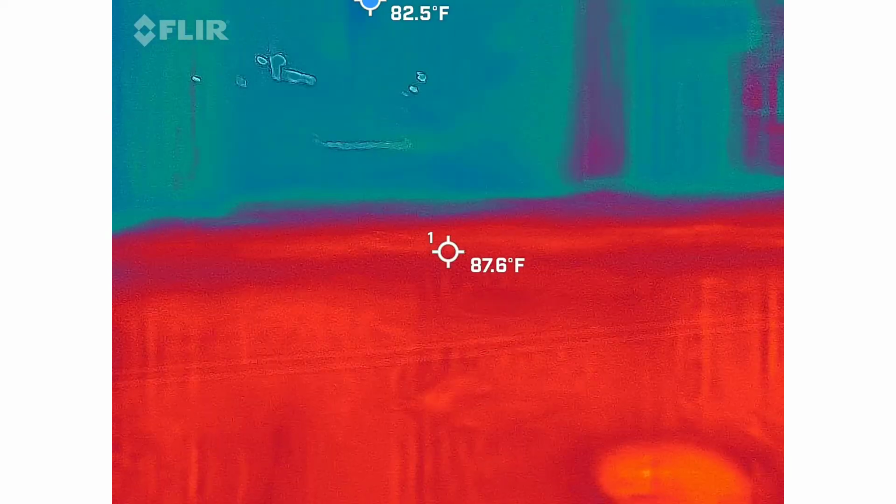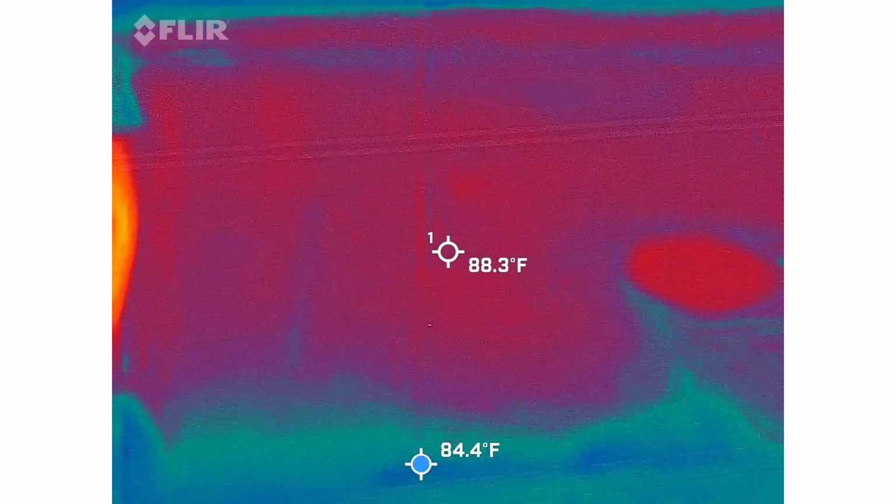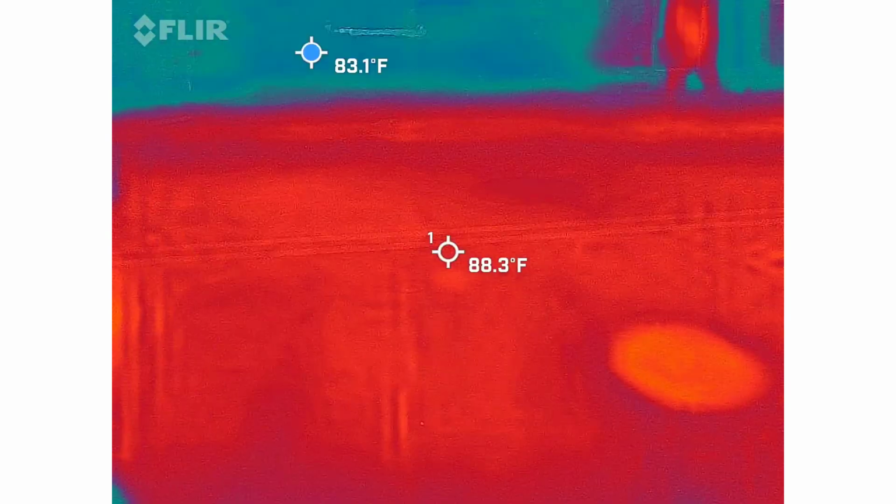So, be careful with the camera, people. You're looking at a cell phone at that point. Again, people get a little weird about being filmed.